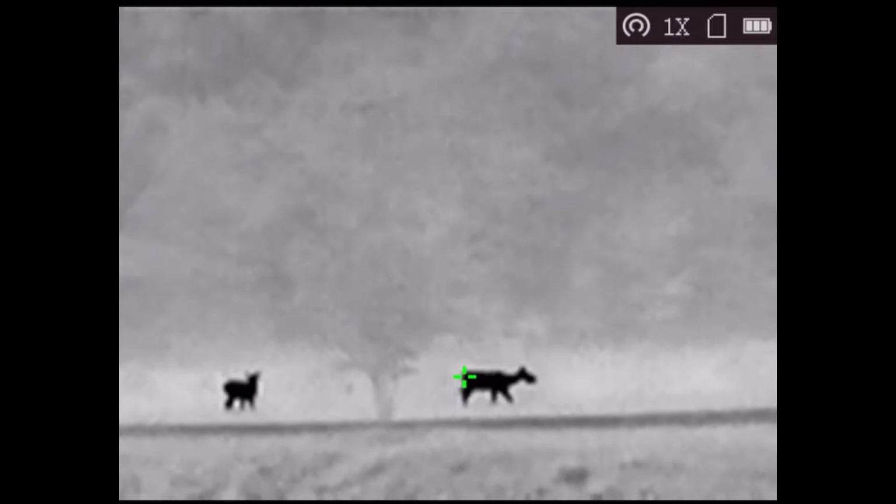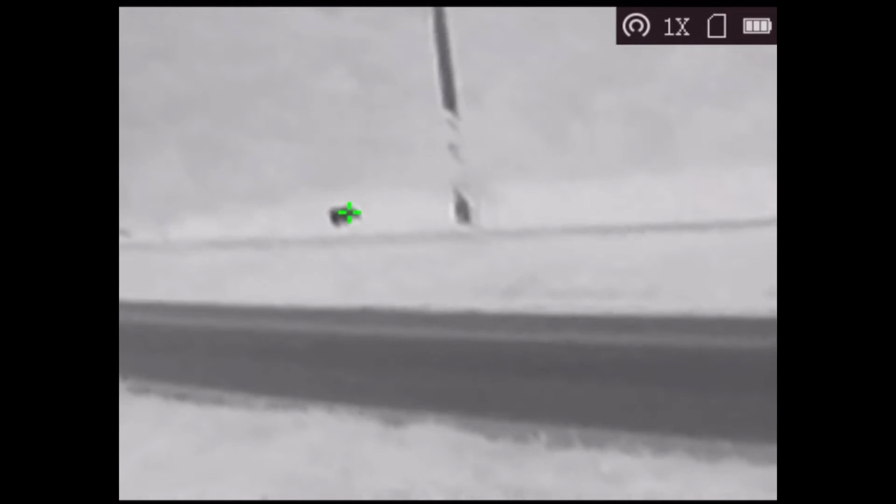Basically, I just picked these deer up out the side of the window when I was driving. I didn't even see them with my headlights, and then I picked them up, and then I start pulling away, and I go to about 50 yards, and that's going to be about 50 right there, 50 to 75. And then you're going to see me in a second. I'm going to pull up even further, go to 100.